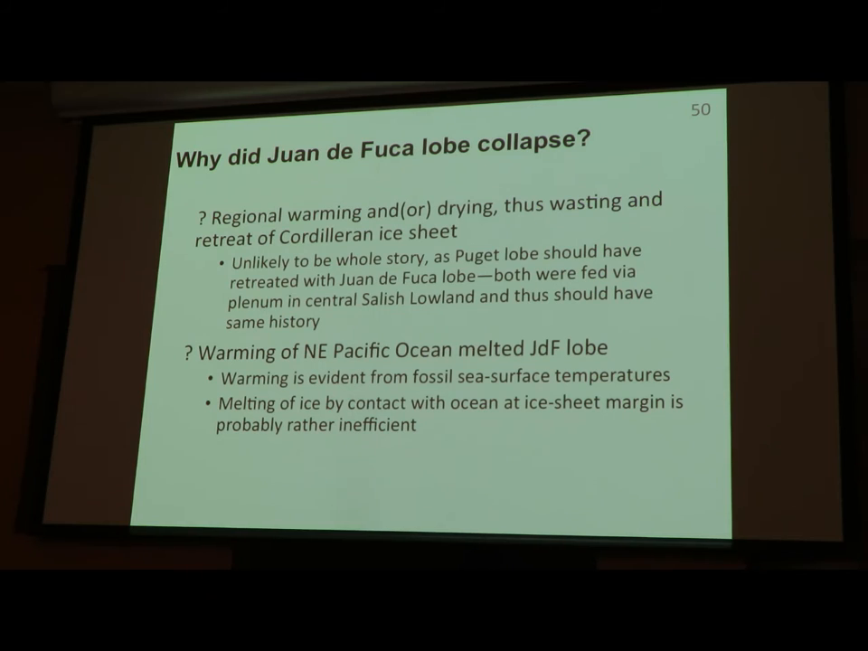So, why did it do this? There are lots of reasons that have been proposed, and they all make sense, just some I think make more sense than others. I don't think it's the ice machine working less well. It's not regional warming or drying, because this is happening before the Puget lobe retreats, because the Juan de Fuca lobe is gone by the time the Puget lobe is halfway gone. So it's not the source area making less ice. You can rule that out.